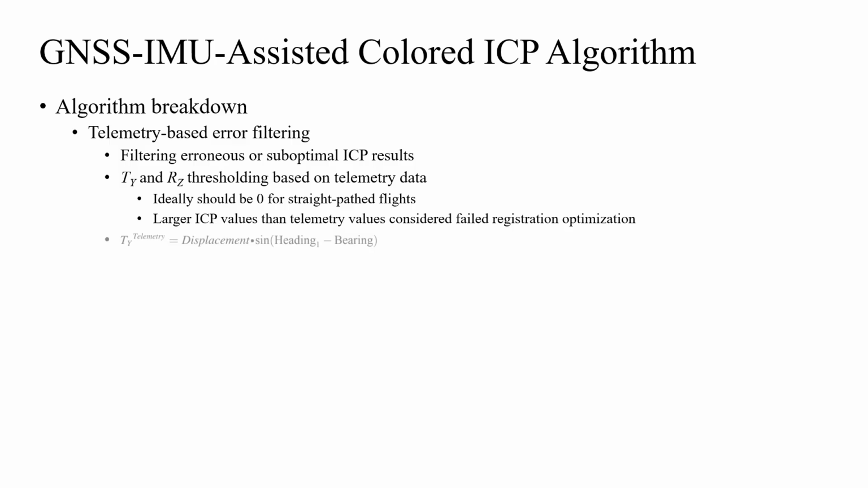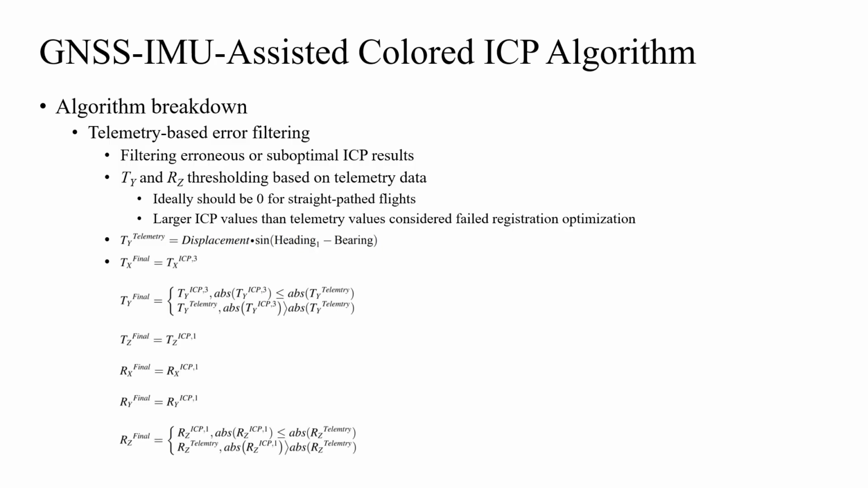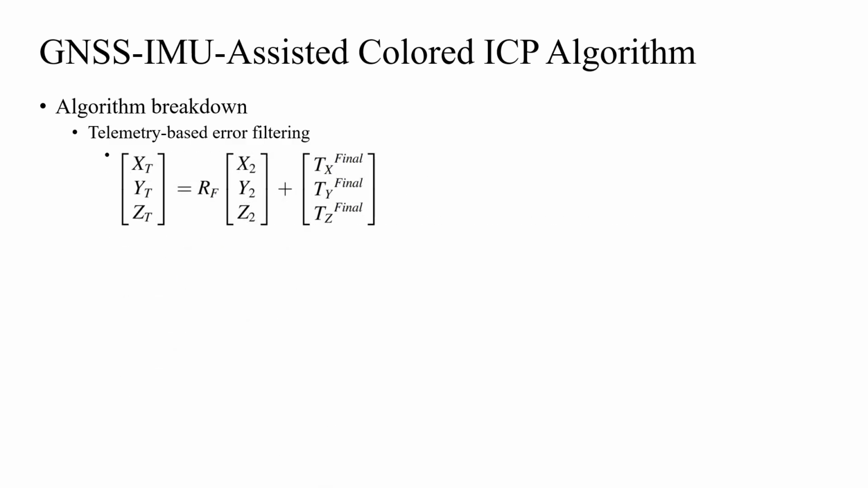instead. Telemetry-based TY is calculated using this equation, and the final transformation parameters are then assembled from a combination of ICP outputs and telemetry data, as shown in these equations. Assuming the coordinates of a point in LiDAR frame 2 are x2, y2, z2, the transformed coordinates xt, yt, zt of the point after registering LiDAR frame 2 to frame 1 are calculated through this equation, where RF is a rotation matrix derived from the rotational parameters Rx final, Ry final, Rz final.